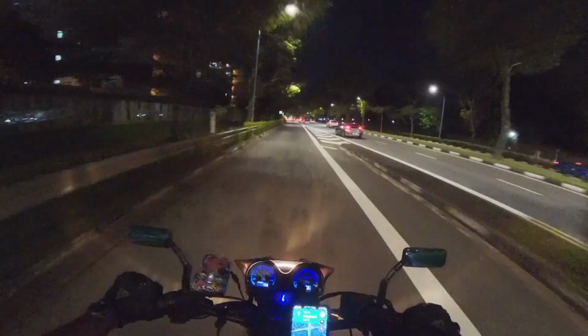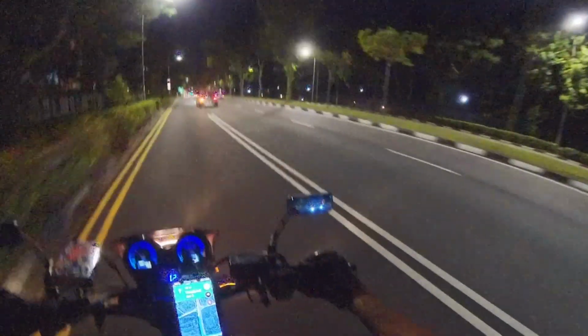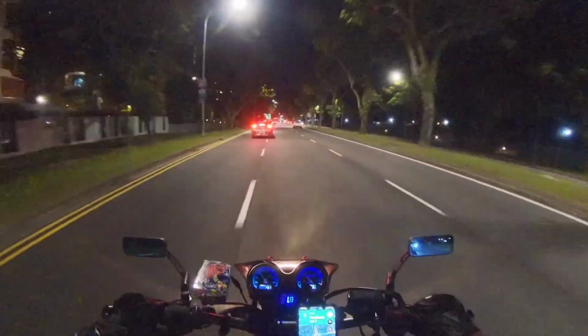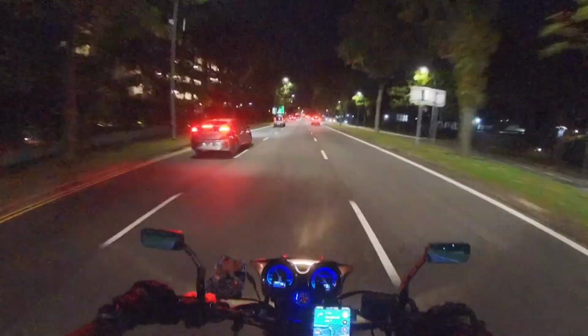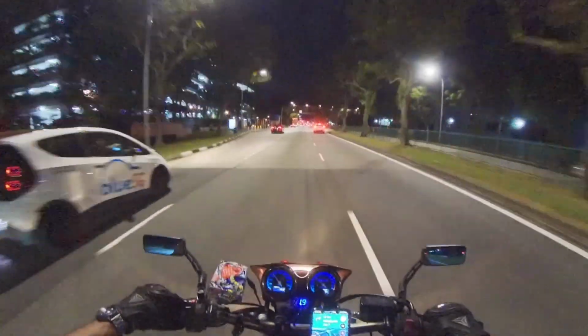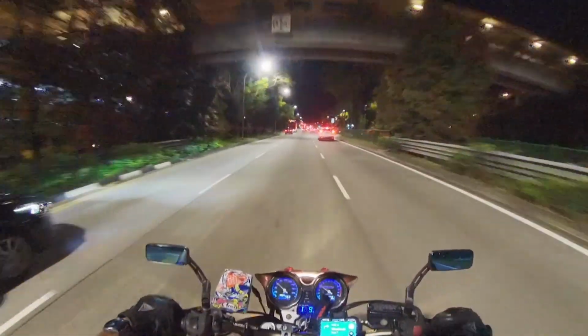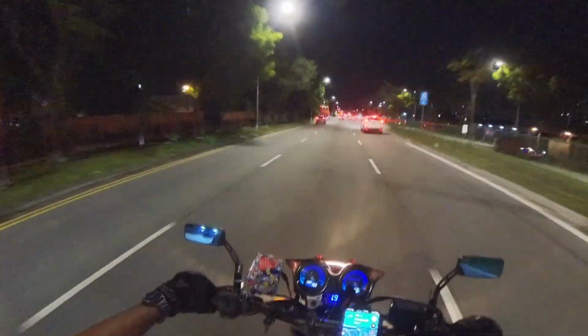So you do feel the weight when you're moving it about. But when you're riding, any bike, even a Hayabusa, doesn't really feel that heavy. It's flickable, so it's fine. It's not a bulky or heavy bike. A couple of girls actually ride it, you know. I'm not sexist or anything.